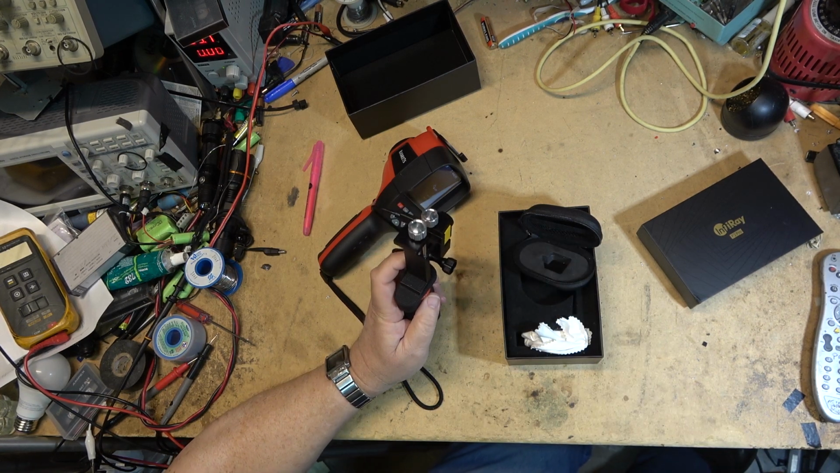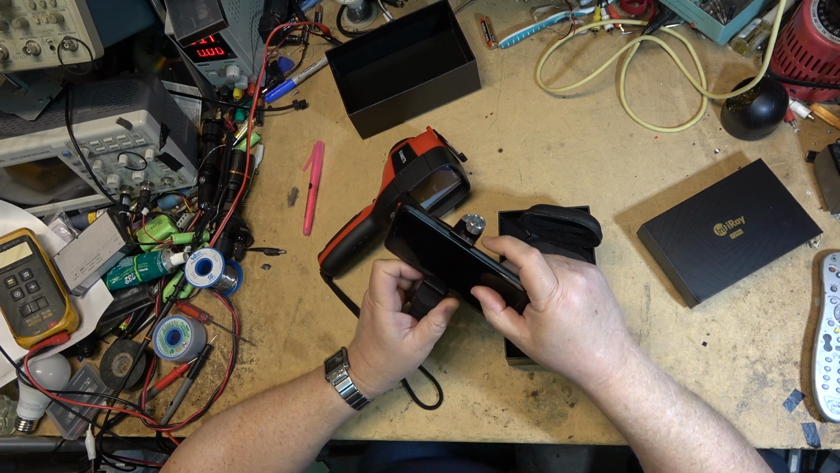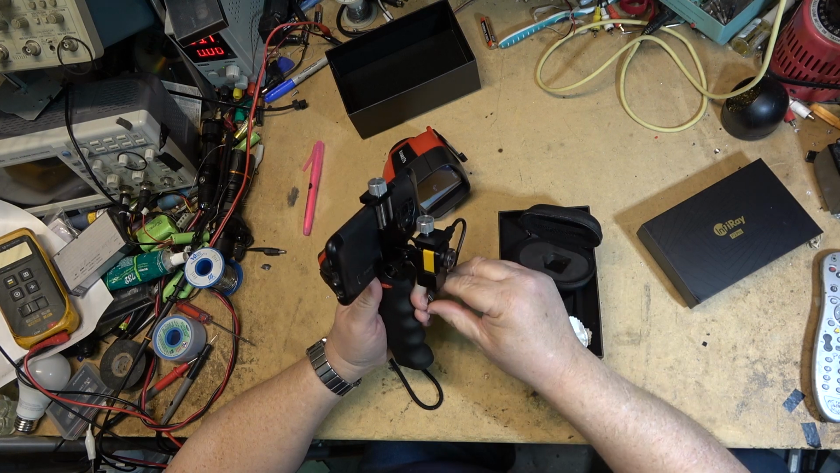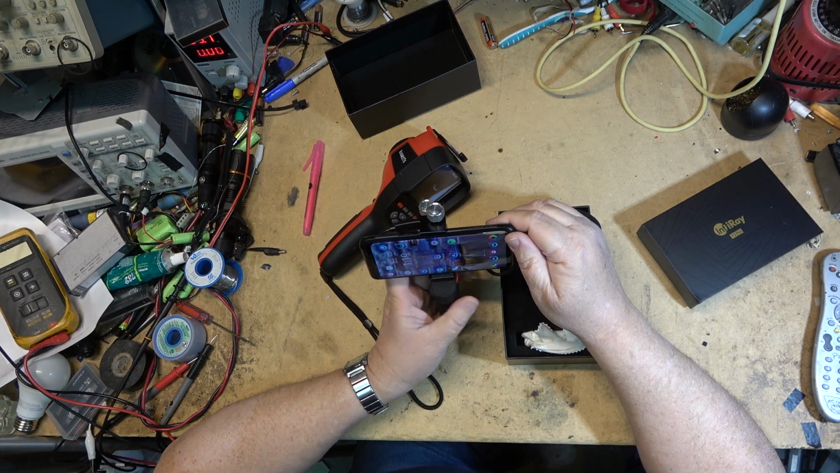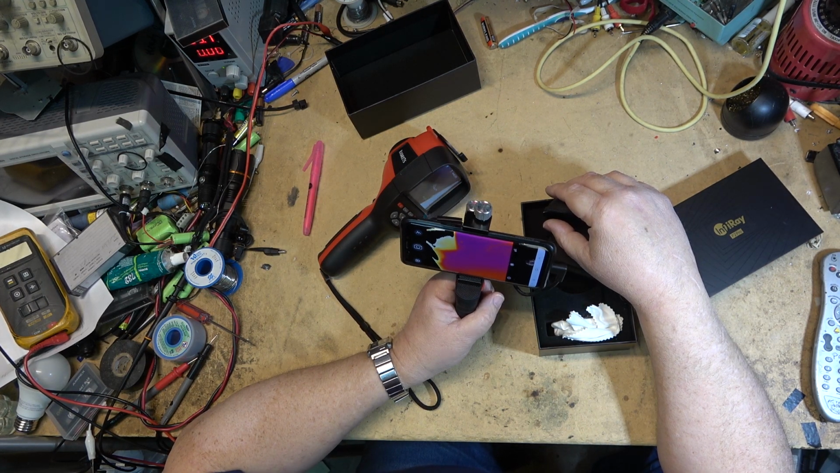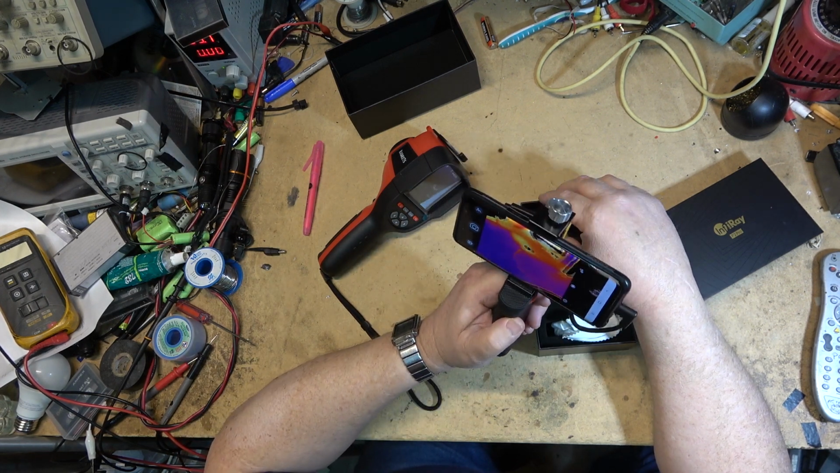Now I've got to dig out my phone and get my phone set up, which means I now have to use my phone to record this, and then plug it in. And with any luck, my phone will automatically recognize the software and it will automatically turn on, which it is. Oh, wonderful. There we go. And there's what the phone shows.